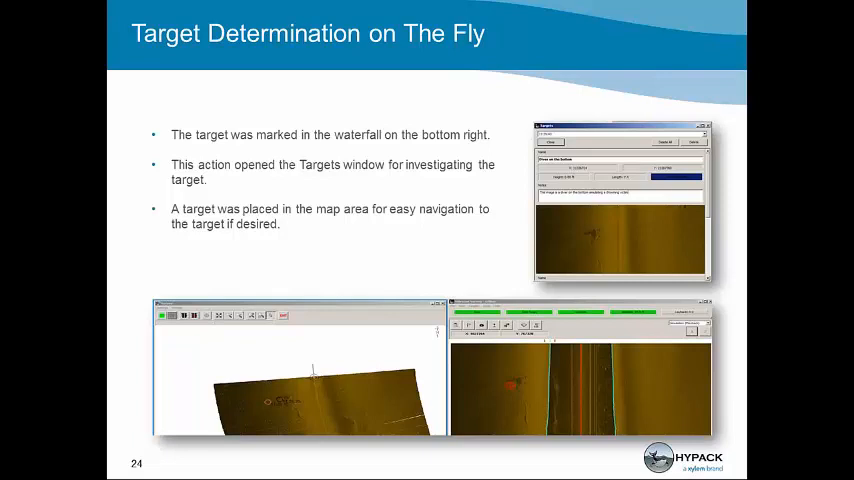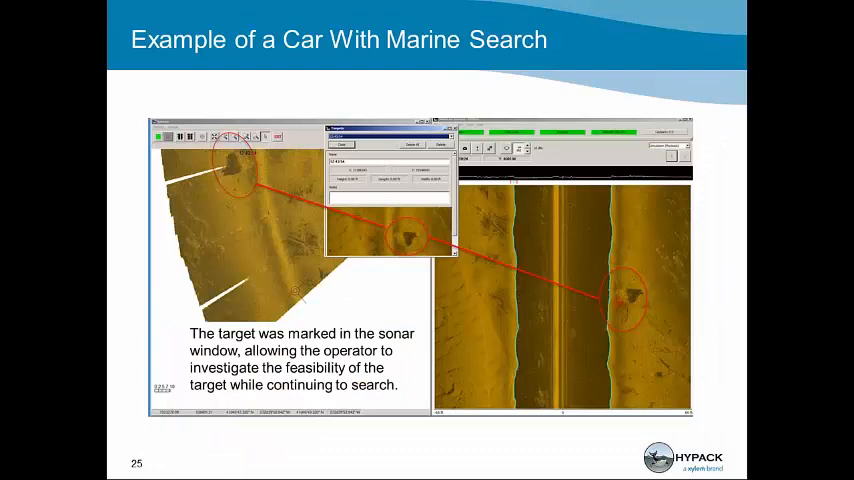This was a way we were able to minimize his time on the bottom to verify that the target we were searching for was the one that he had identified on the bottom for us. So here we have another example of a target. In this case, it's a car in Hartford, Connecticut.